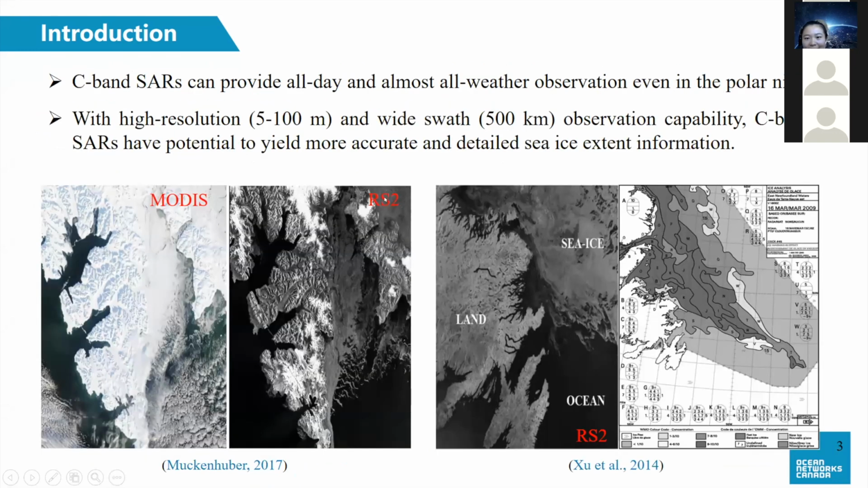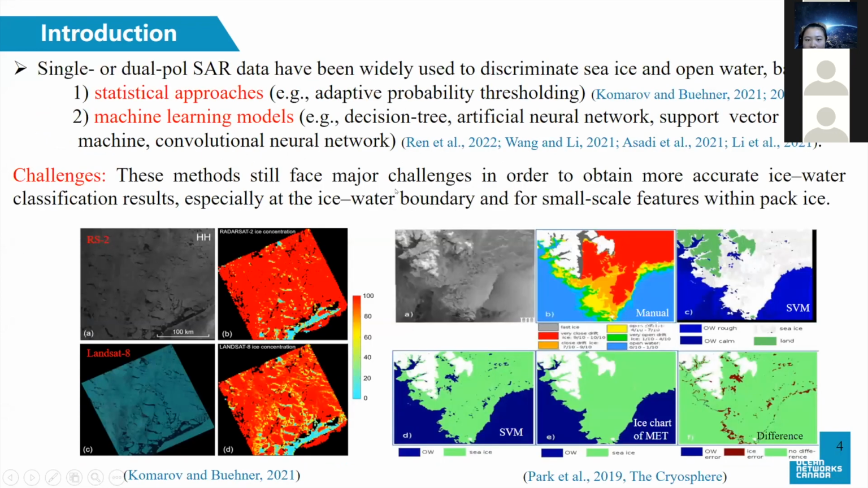Capable of observing sea ice at high resolution and wide swaths, spaceborne C-band SARs have proven to be valuable tools for local and regional sea ice analysis and monitoring. SAR images have been widely used to discriminate sea ice and open water based on statistical approaches and machine learning models. Although these methods are successful in certain conditions, they still face major challenges in order to obtain more accurate ice water classification results, especially at the ice water boundary and for small scale features within pack ice.